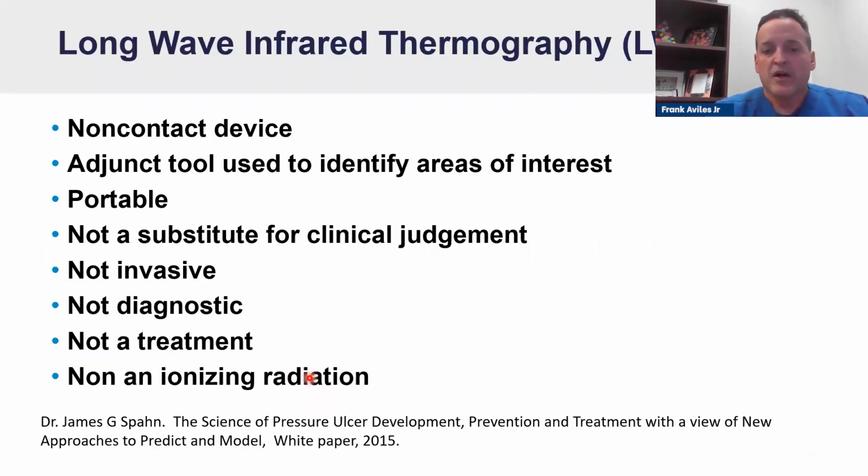This is an article that was written in 2015 by Dr. Spahn, who's very active with long-wave infrared thermography. What I want to highlight is that this is a non-contact device. It lets me look at an area. It's not a diagnostic tool. It's not invasive, and it does not produce any radiation. But I can instantly take an image and help guide the doctor with their clinical judgment.